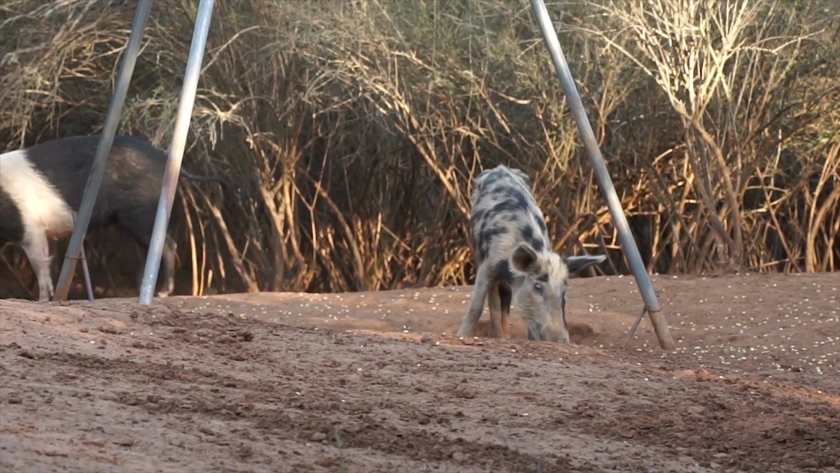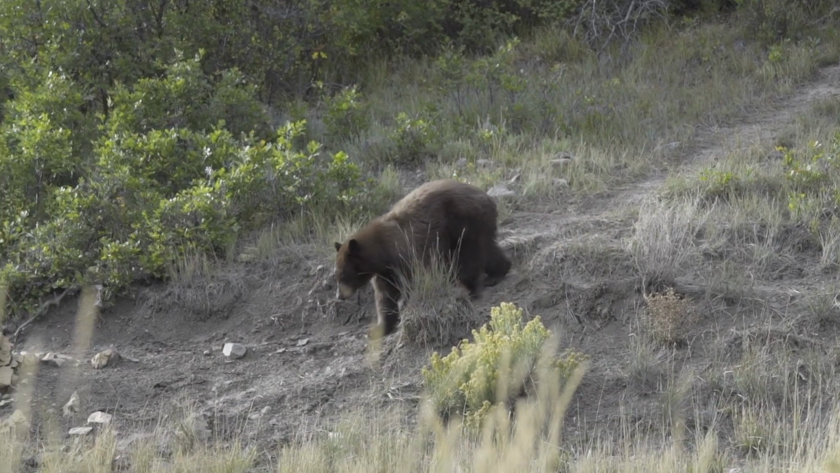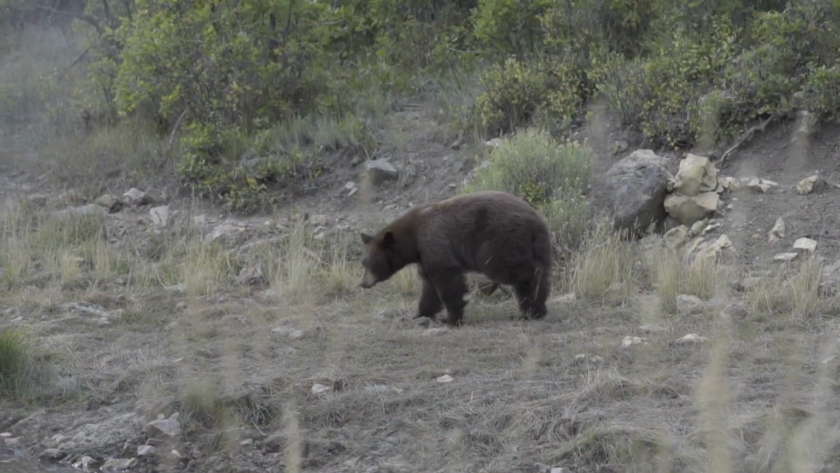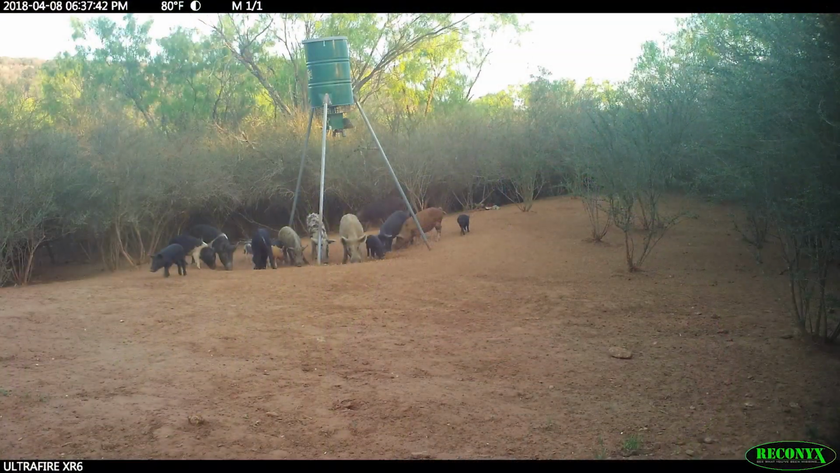Country. Now, if you're a black bear hunter, what does he want? He wants a color-phased bear. Well, there's certain areas in the country that have more of a likelihood that you're going to kill a color-phased bear, and other areas where black is the color you're going to get. Most of the areas around, black is the color you're going to get for hogs, but not in Llano County, Texas. In Llano County, there are more colored hogs than there are black hogs.